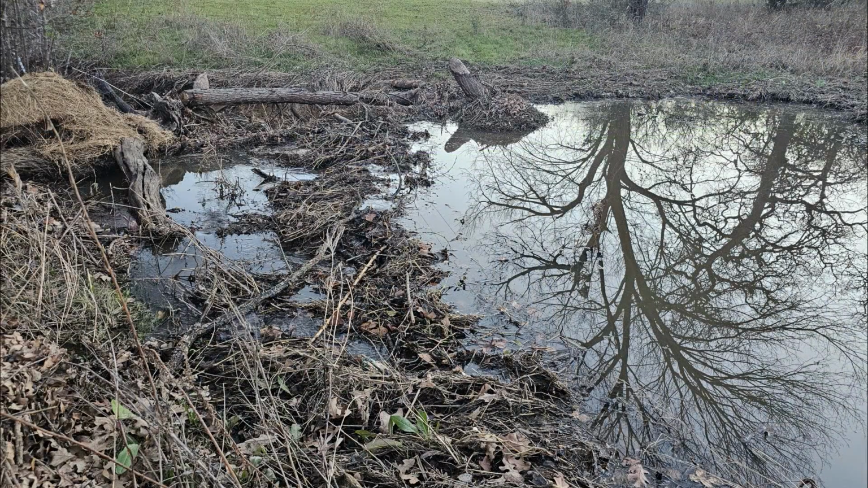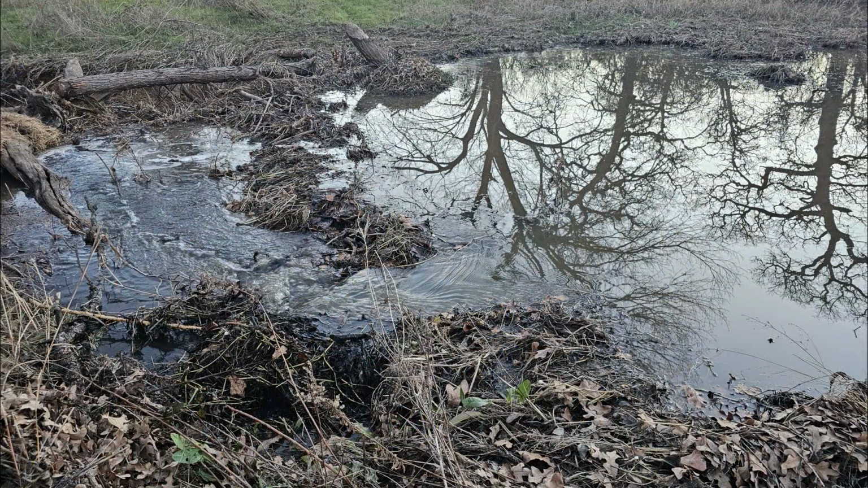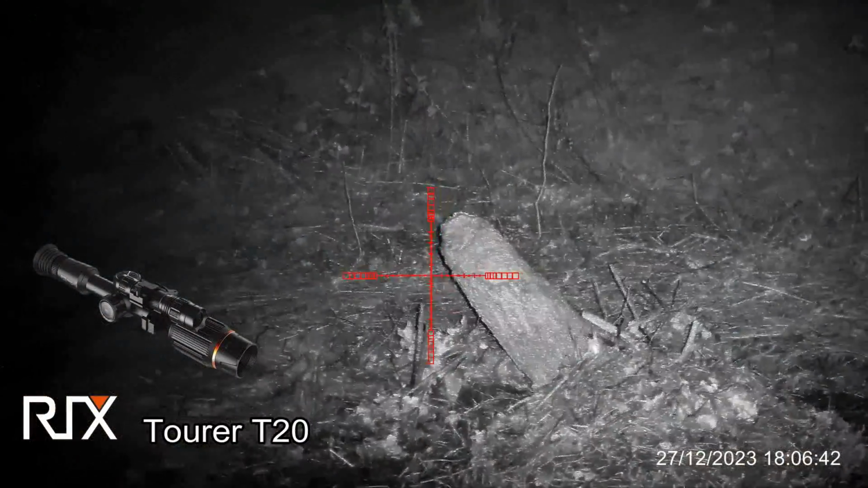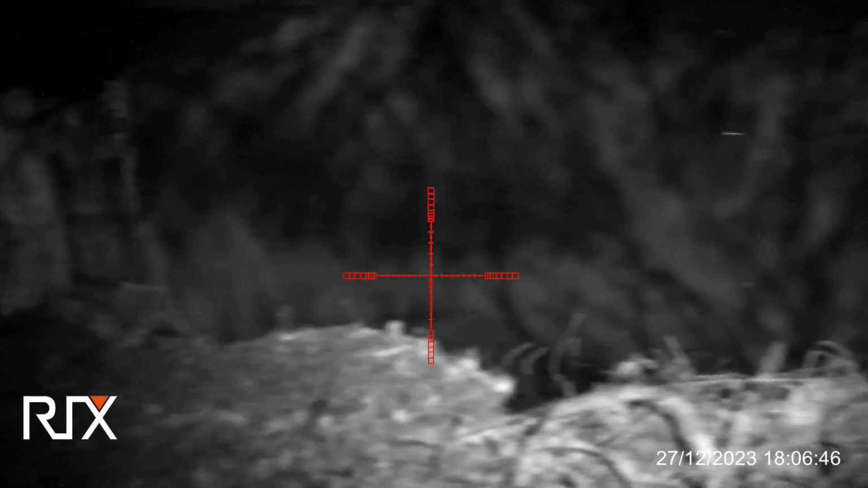The beaver built this nice dam and backed up the water a couple hundred yards up the creek, so I went ahead and broke open the dam to help draw the attention of the beavers down to this end where I will be hunting. I'm getting video with my Rix Tourer T20 digital night vision scope.